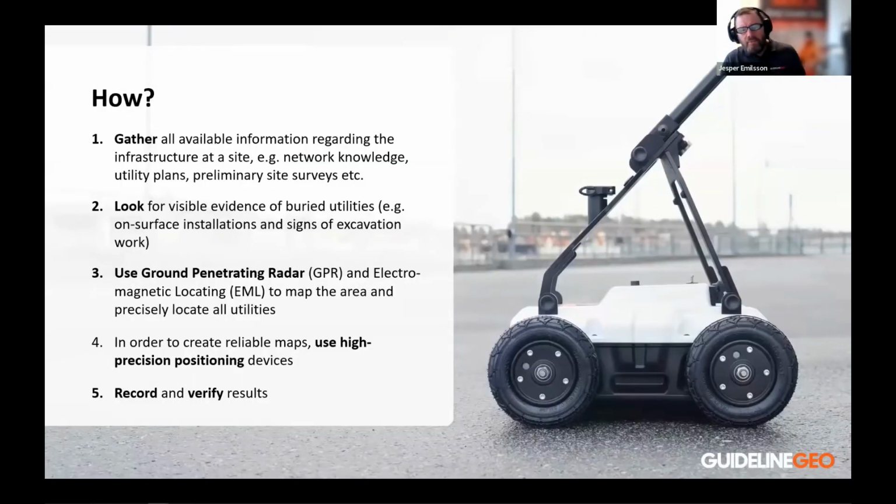And how? I would think that this is a summary, but basically if you take on a job where you want to find the buried infrastructure, you gather as much information about the site as possible. You try to collect maps. You call people who might be a network, those who own the infrastructure, the buried infrastructure. You try to find as much information as possible. Talk to people. As you come to the site, you look for visible evidence for buried utilities. It could be on-surface installations, signs of excavations, and old work.